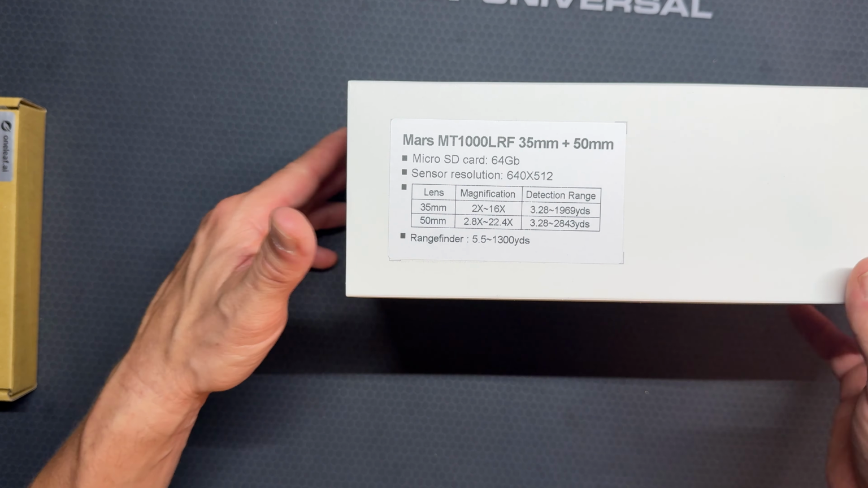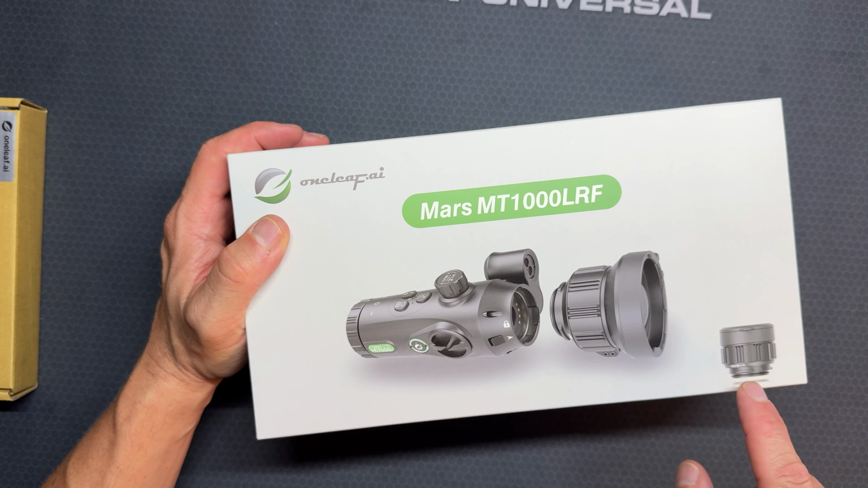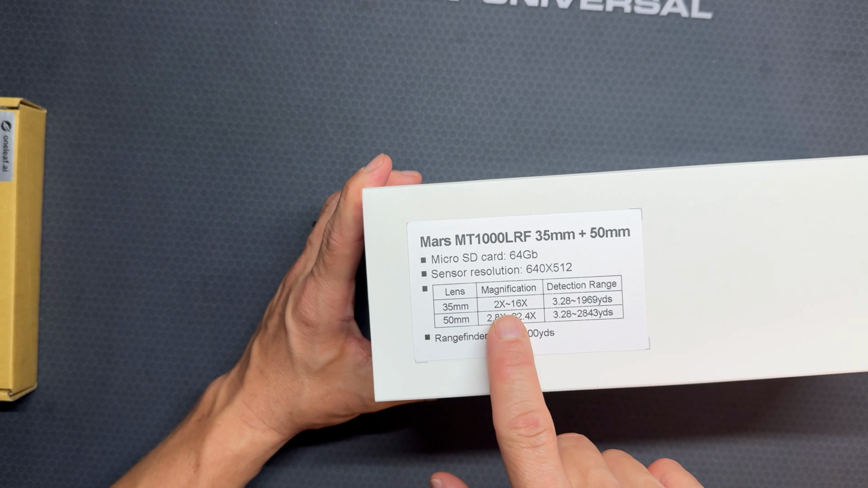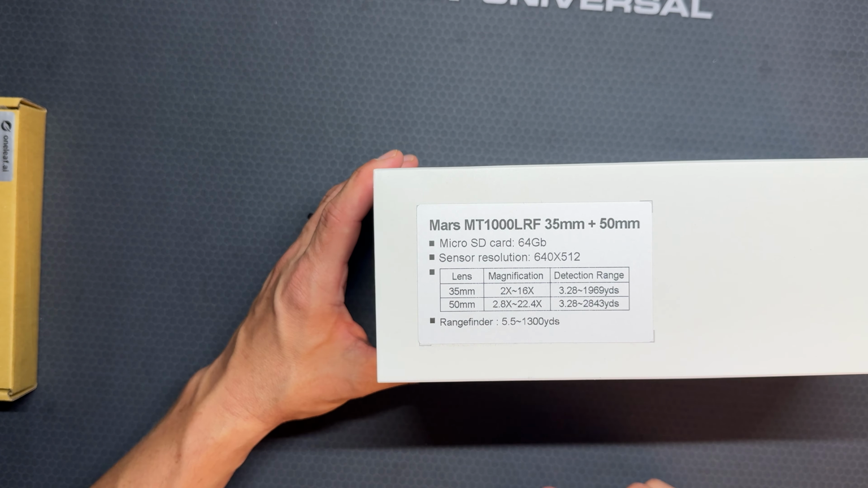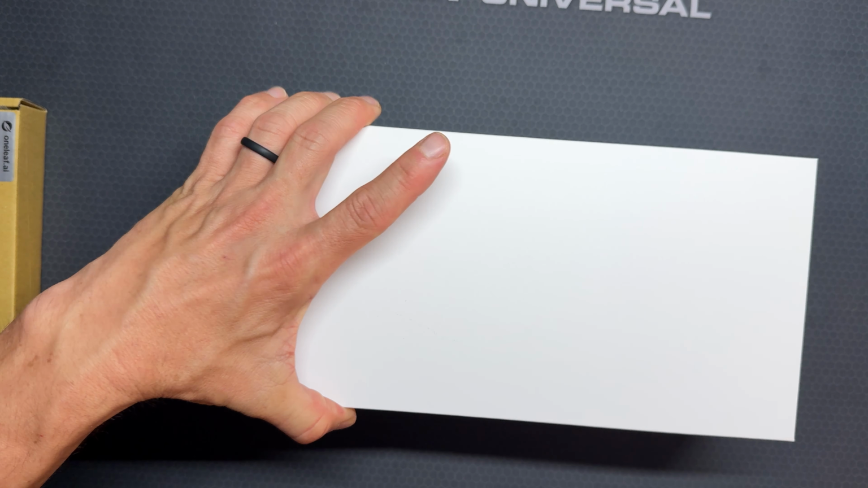So you get two different lenses on here, which we'll get into when we unbox this thing. But I got a 50mm lens and then the 35. The magnification changes with each lens. So without further ado, and I'll stop talking here, let's open this thing up and check it out.